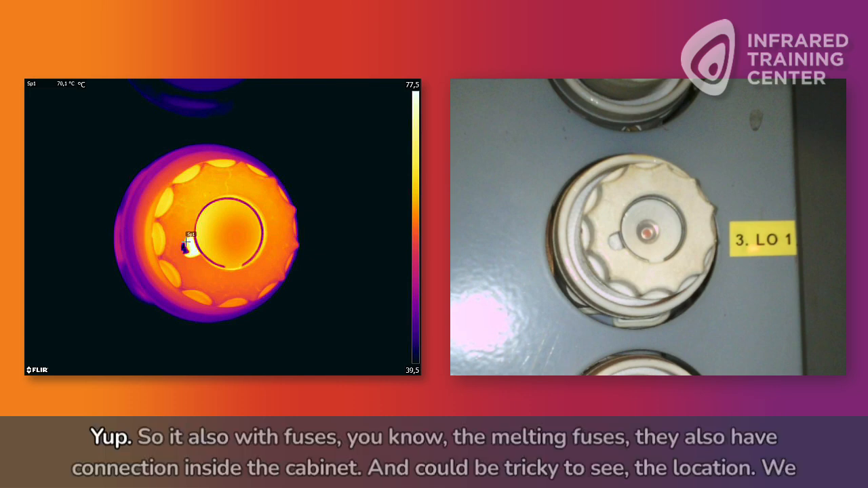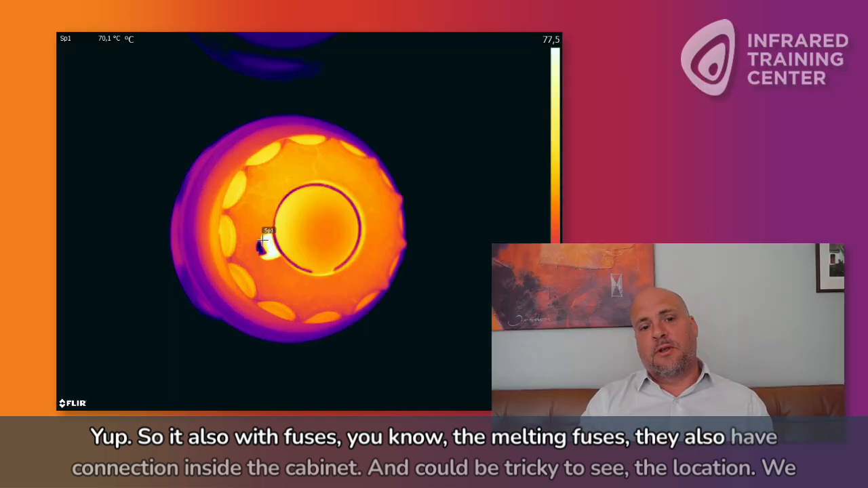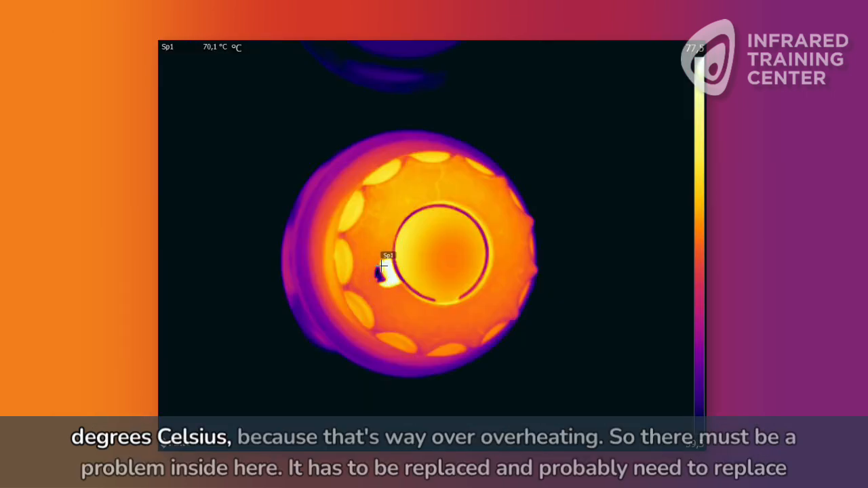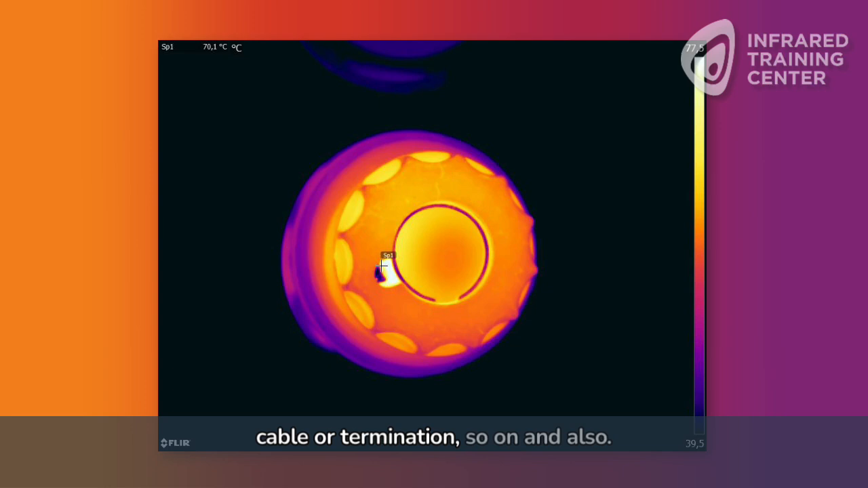Yep. So also the fuses, the melting fuses, also have connections inside the cabinet, and the location could be tricky to see. We don't actually see the faulty area here because it's deeper inside the cabinet. But we know that, for example, a fuse should not be 150 degrees Celsius, because that's way overheating. So there must be a problem inside here. It has to be replaced, and probably need to replace the cable or termination and so on also.